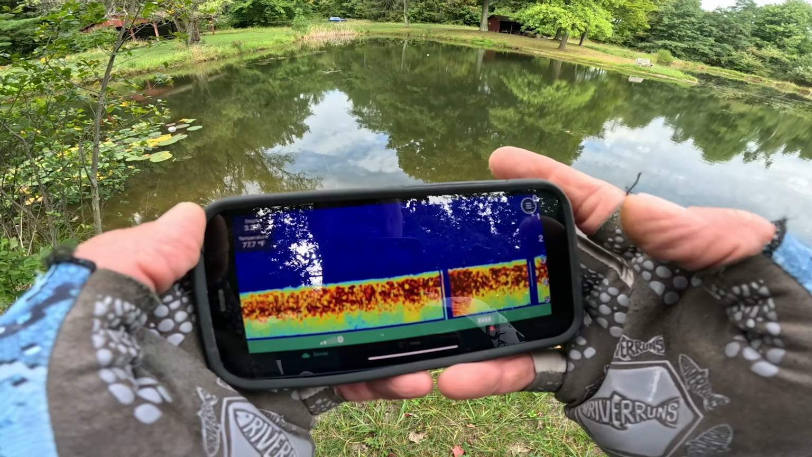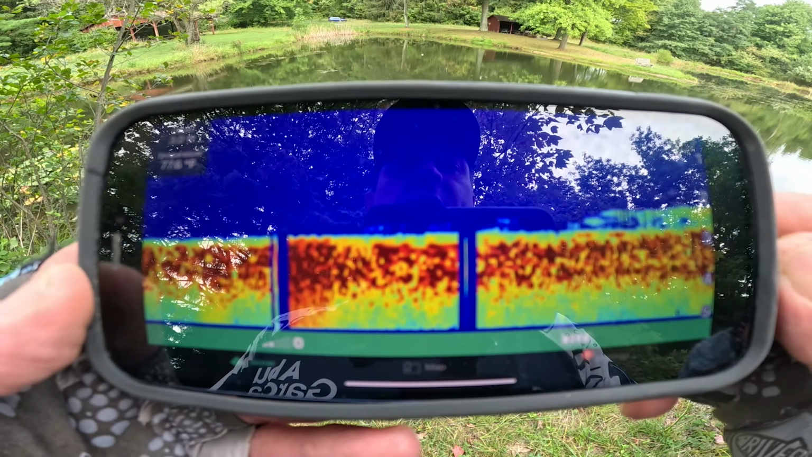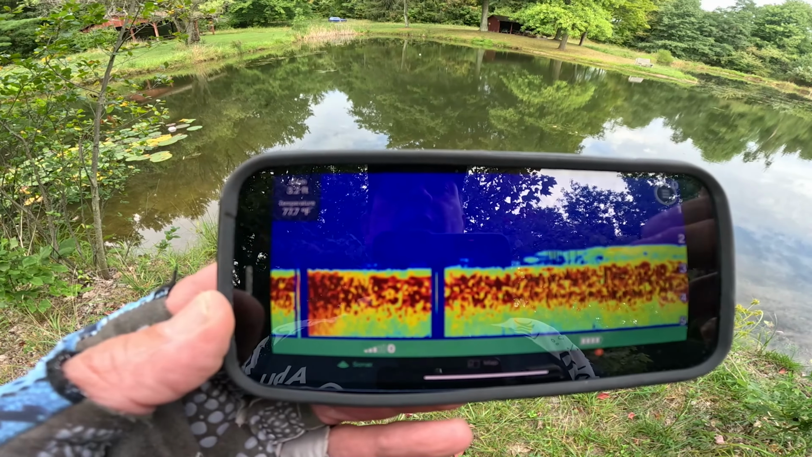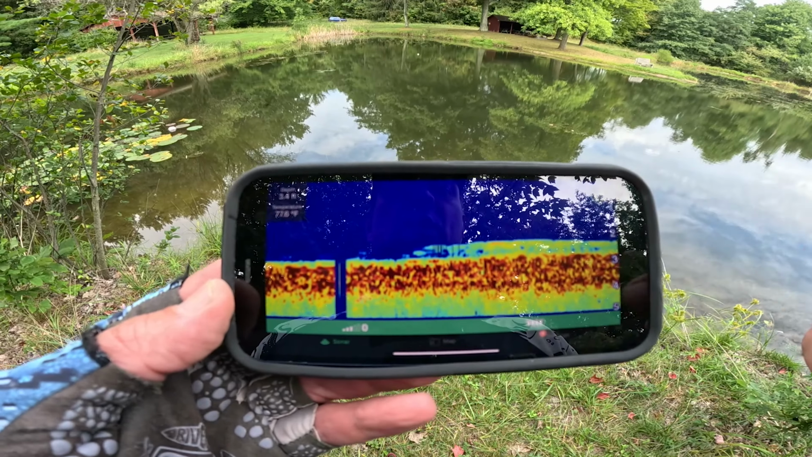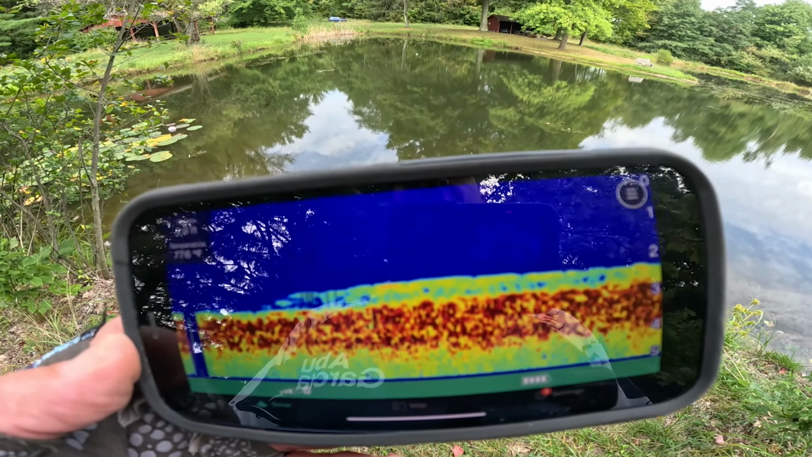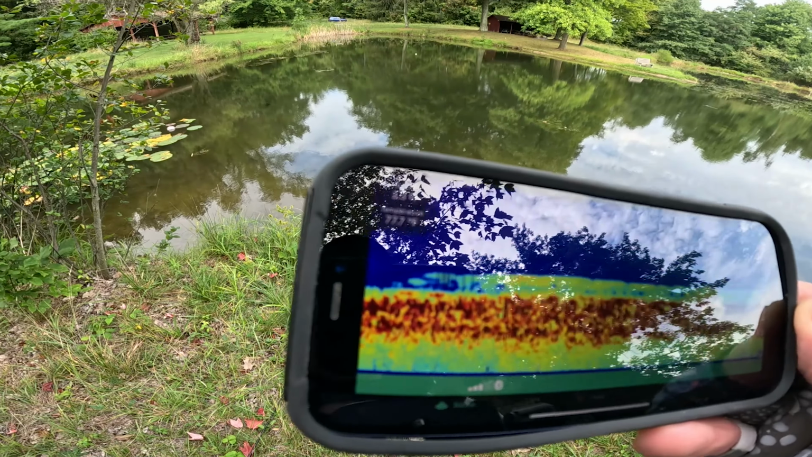Okay, so let's cast out there and let's see what we could do. So again, it kind of gives you the depth, what's on the bottom. Now, as you could see, I'm at 3.5 feet, with 77.7 as my temperature, and I could tell you the bottom and what it looks like in the structures of the bottom. So let's see if we can find some fish. Should be able to find some bluegill.